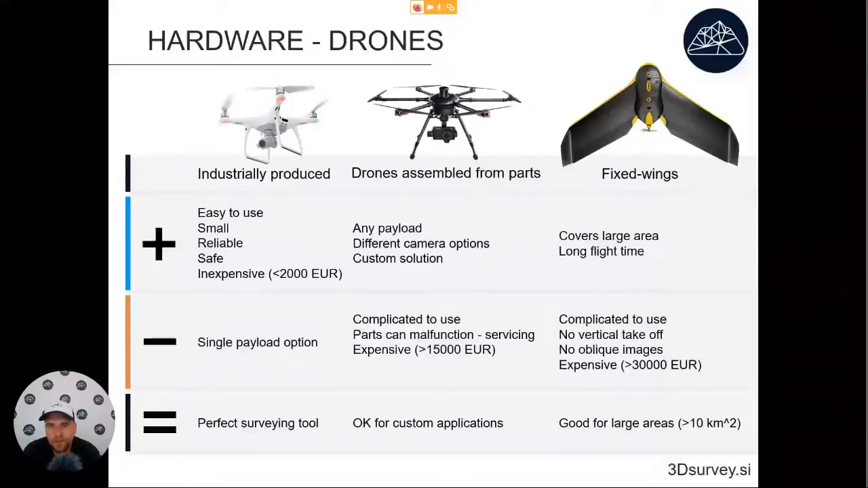They tend to be a lot more complicated to use. Some you need to throw into the air at a right angle for them to start. Others might have a catapult to launch them. The downside is that they don't have any oblique images and they tend to be quite expensive, so north of 30,000 euros.